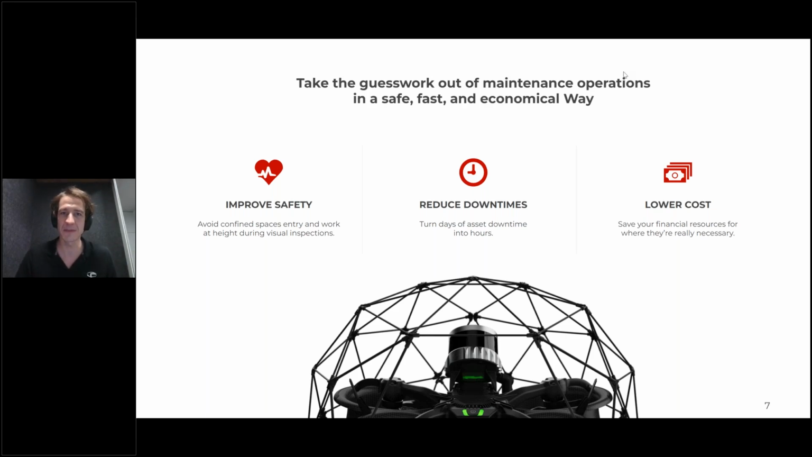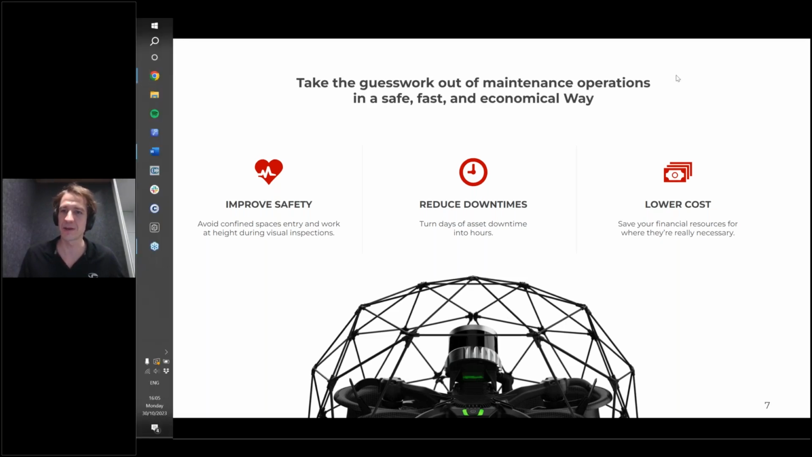Then reducing downtime, especially when you do indoor surveying or indoor inspection, it's often when an asset is down. So fast-forwarding such an operation can bring your asset back online faster, and thus there are lots of savings involved. And then lastly, lowering costs. Instead of building scaffolding or sending rope access people over multiple days, a few batteries, a few minutes of flying, can get the data you need and really reduce capture costs.